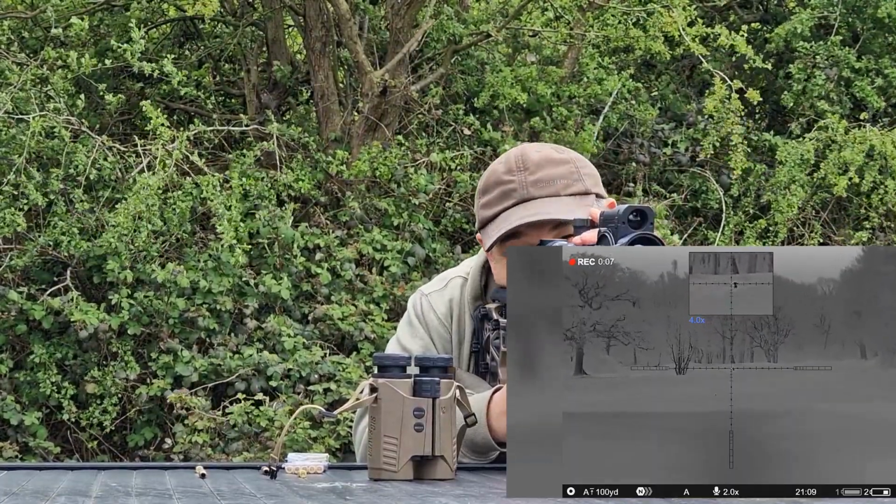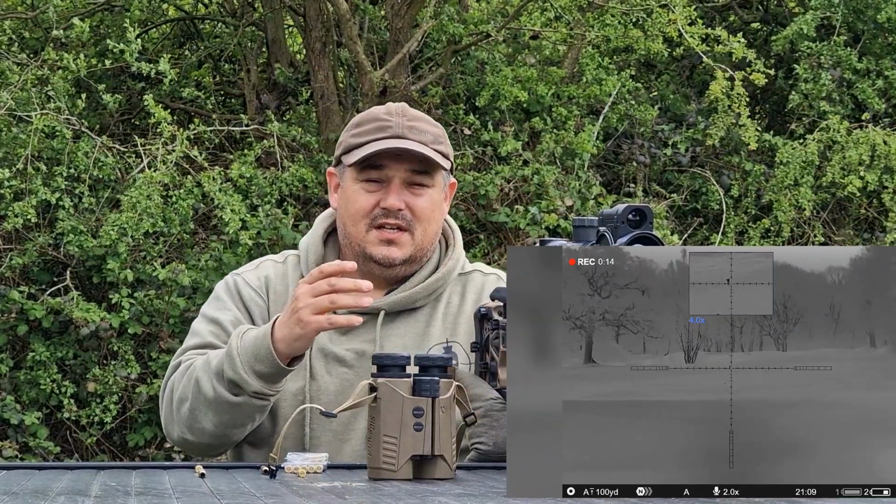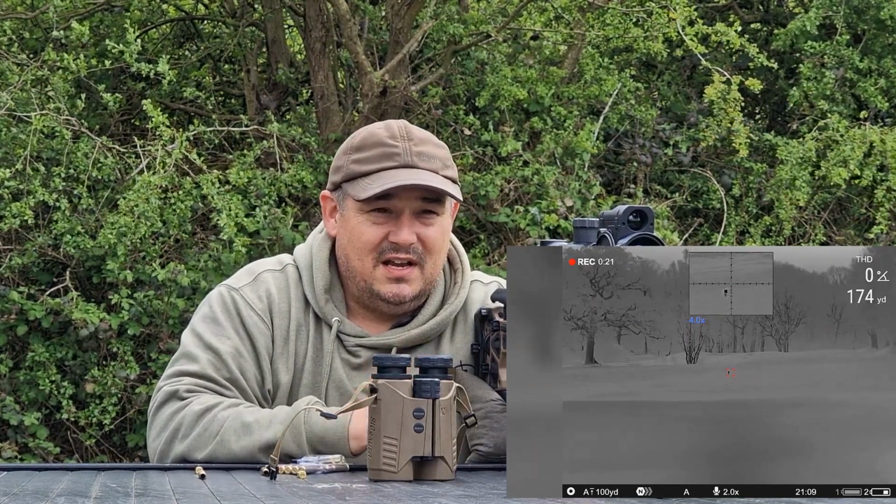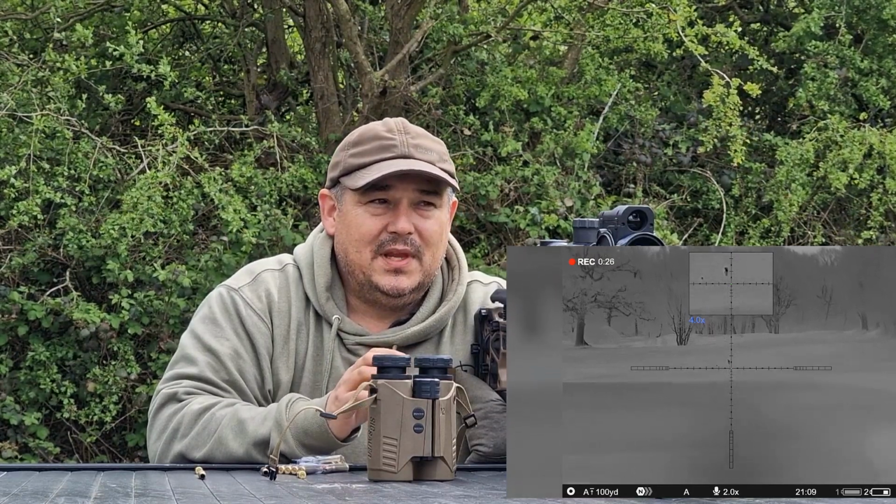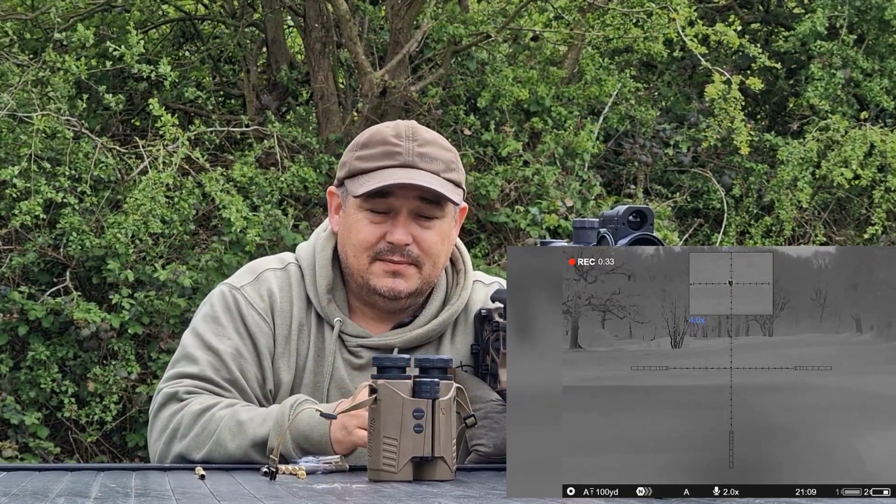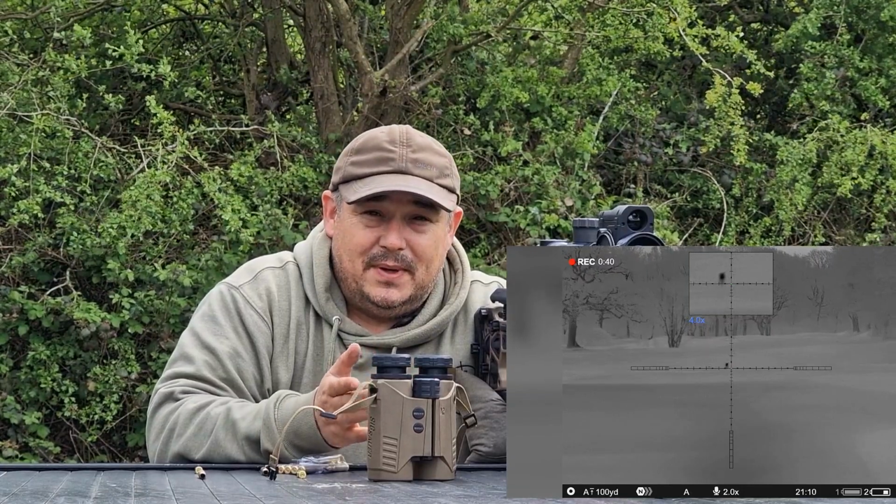As an investment, which is what this is, if you're wanting a scope that's just going to do the job, go out there. You've got your rangefinder, you can download your videos, you can do all that, absolutely perfect. High level of quality, high level of detail. The low mag is something you're going to have to get used to, because like a fox at 100 yards looks a long way away, but obviously you can magnify in or have that picture-in-picture going on. But it does the job.